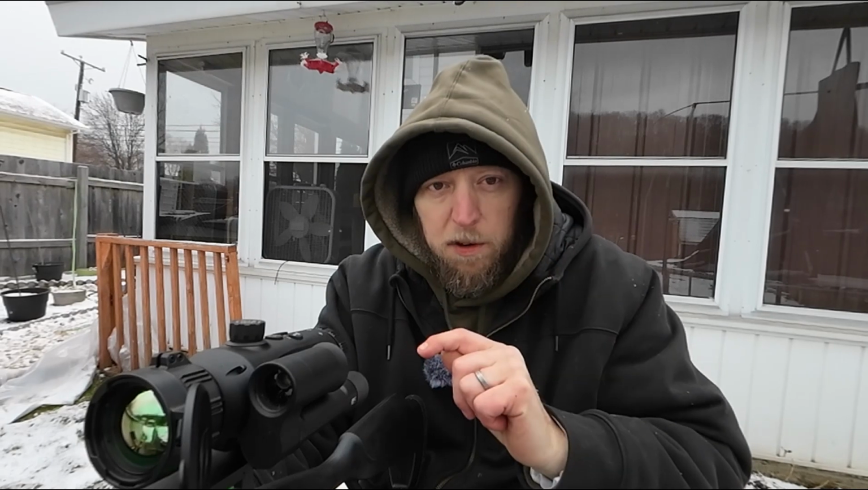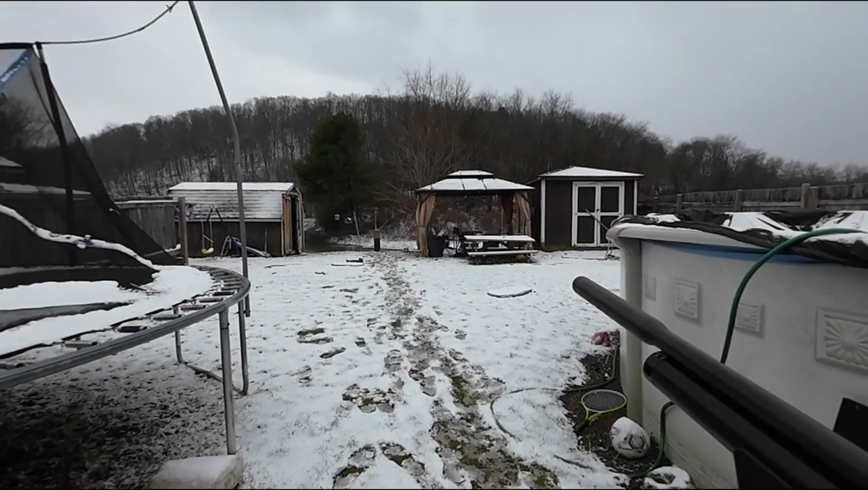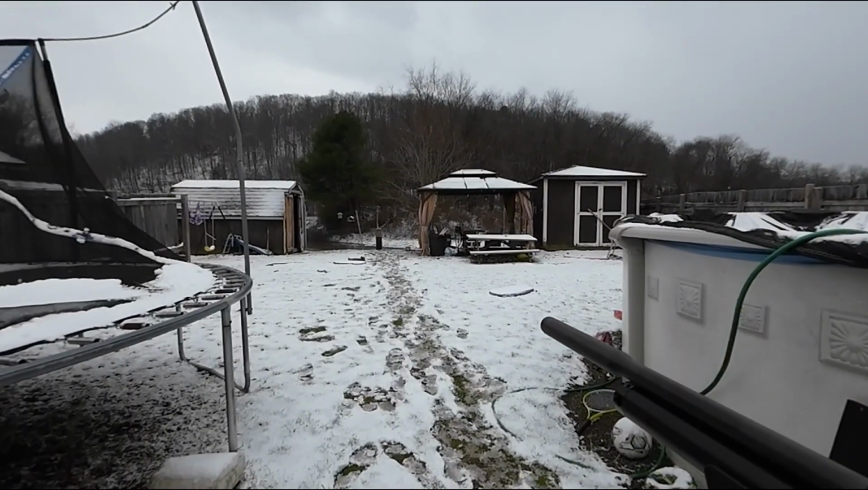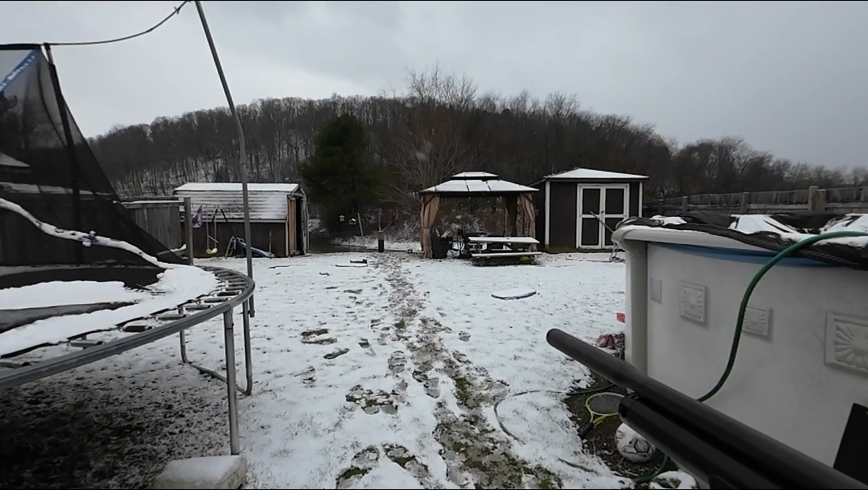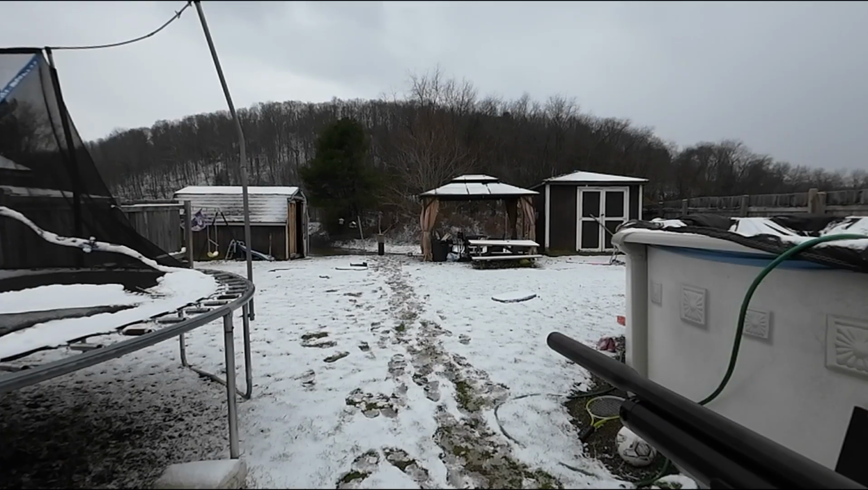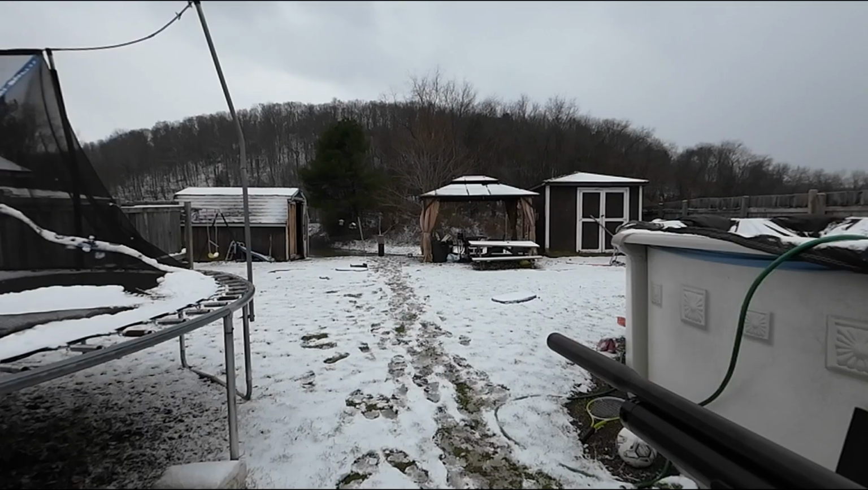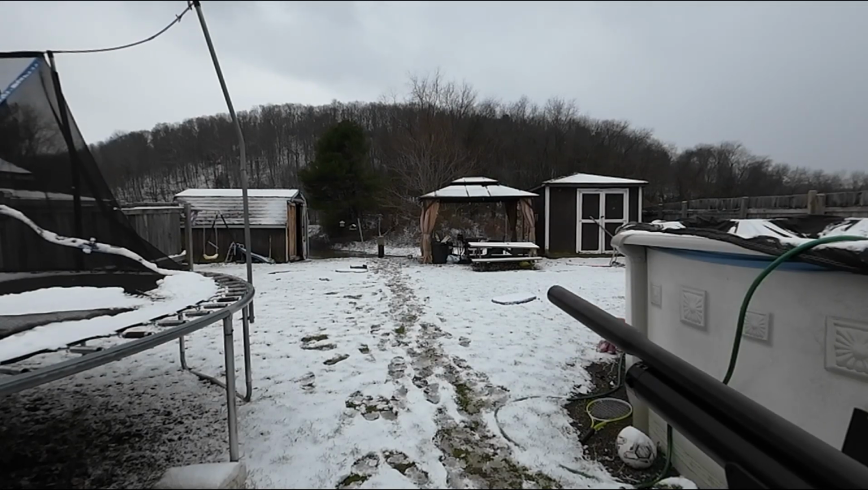I got 1 round of exploding ammo. We're going to send it downrange, show you through the scope cam. Oh, freaking awesome. You even seen the fire come out when I shot that. Except I didn't have the scope cam on. Let's do that again.